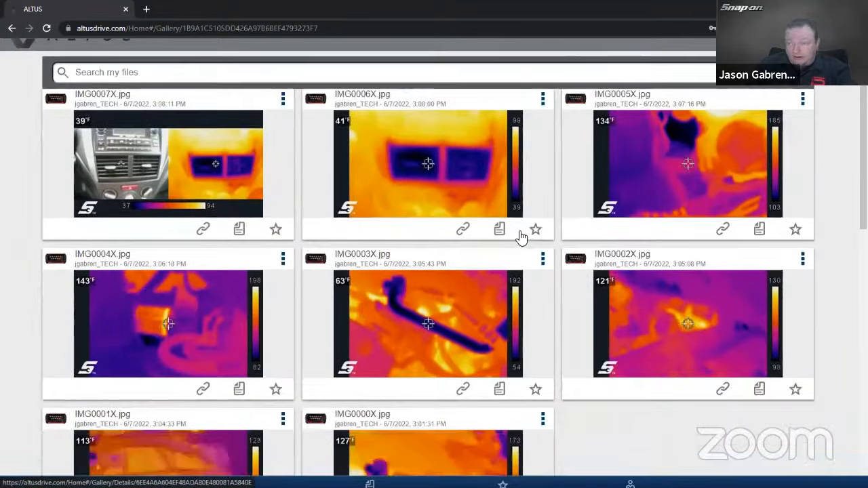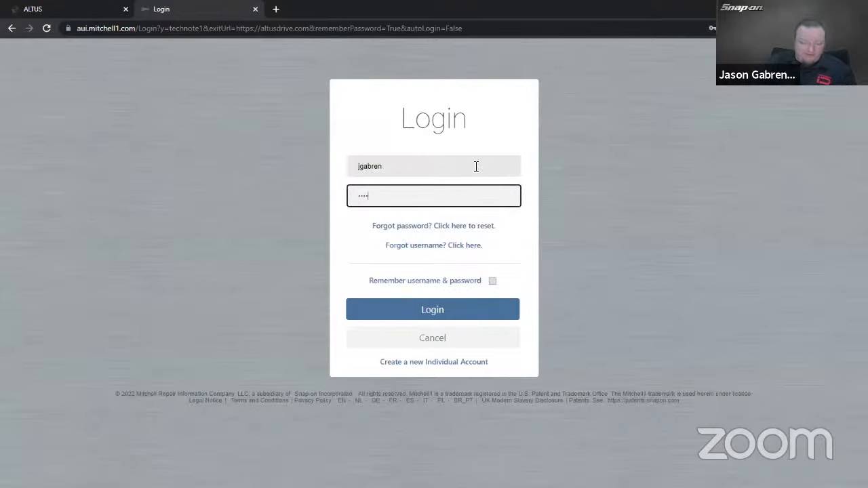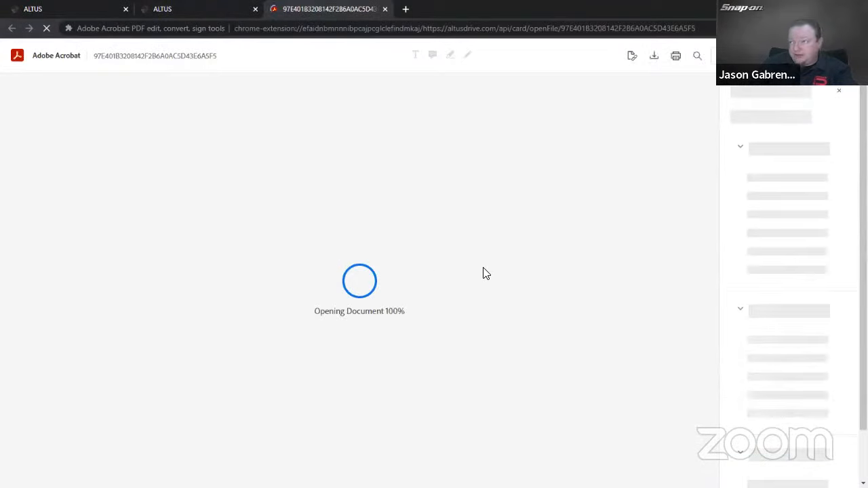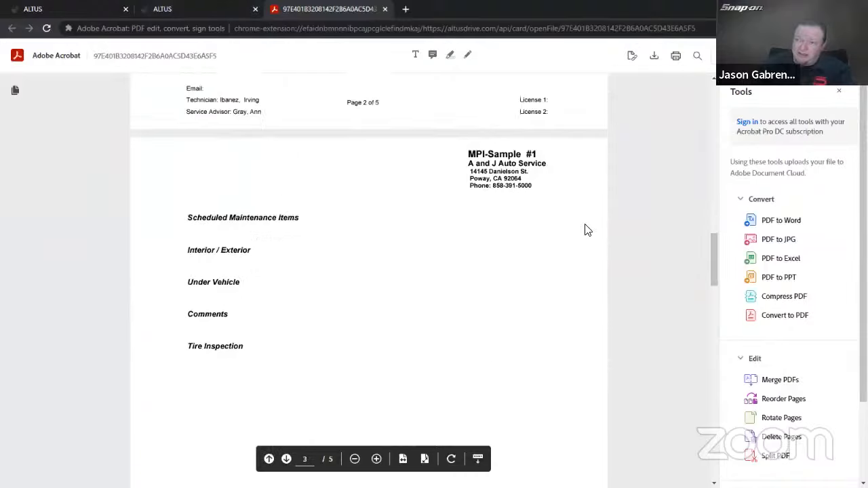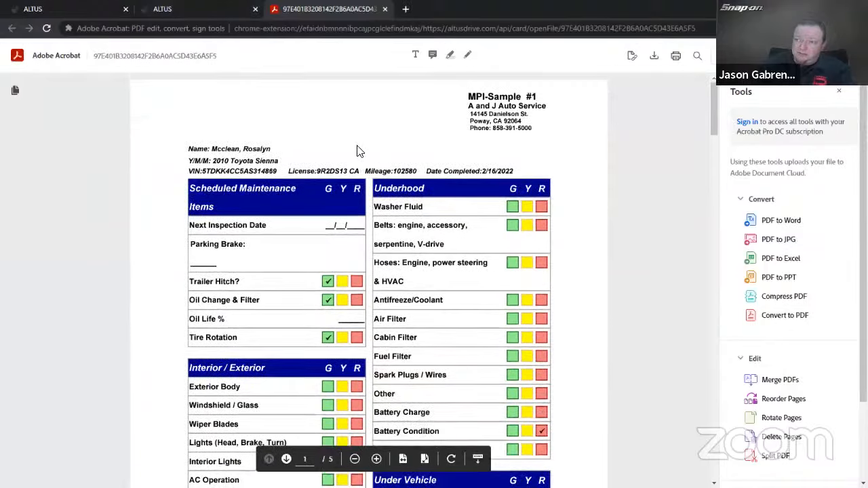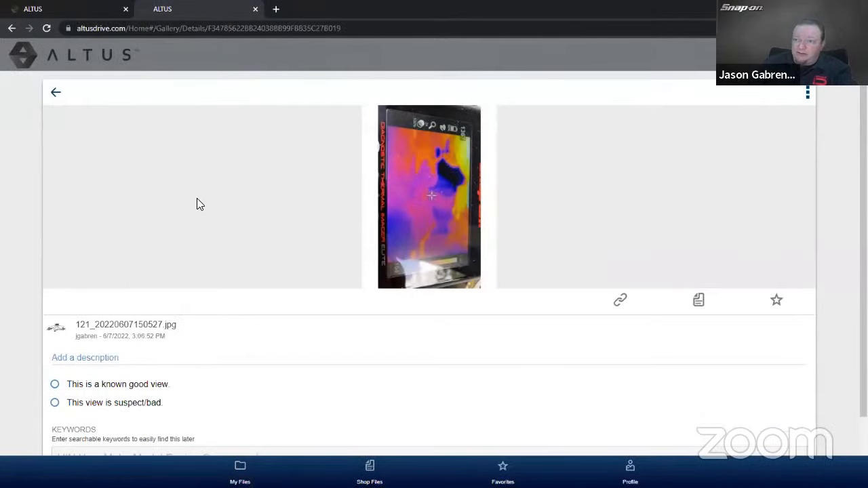Oh, and then also, if you have a shop account with the Snapon Cloud, so if I have like Shop Gear Mitchell, if I just go in as my shop, what that'll do is it'll upload the vehicle inspection so I can share it this way as well. So if you have shop management, you can actually go in with this and share it that way as well. So I get a little PDF of that for my multi-point inspection as well. And then we also have the images that I took inside my multi-point inspection got uploaded there too.